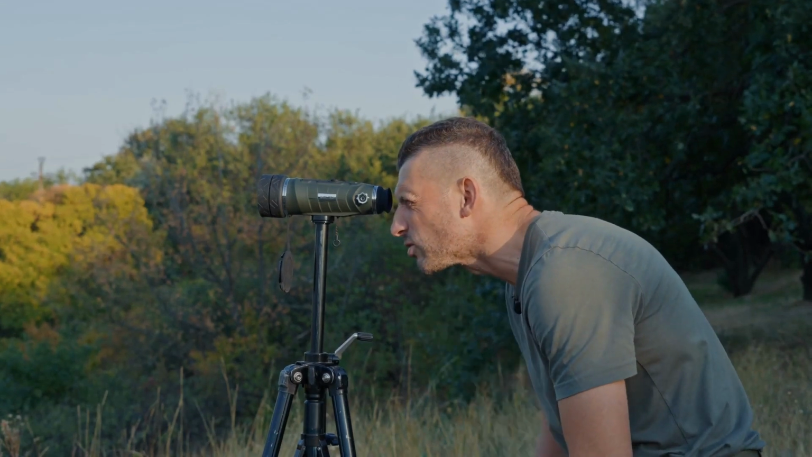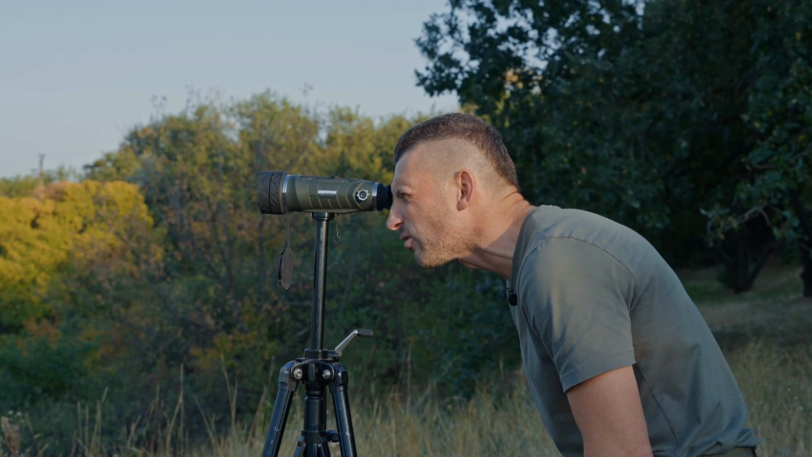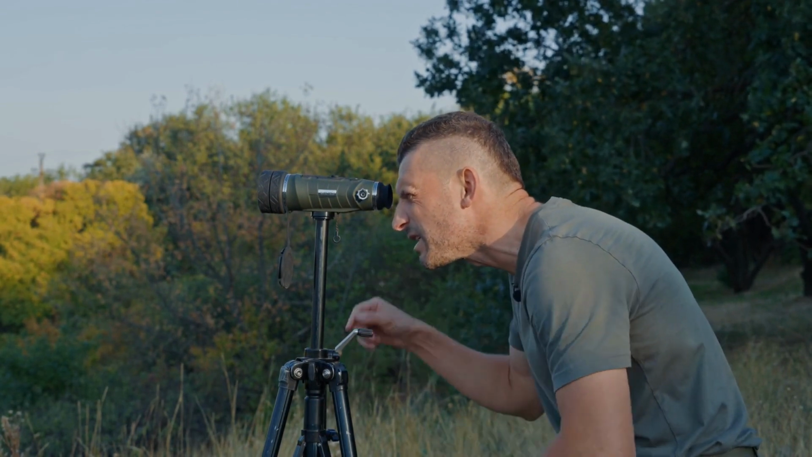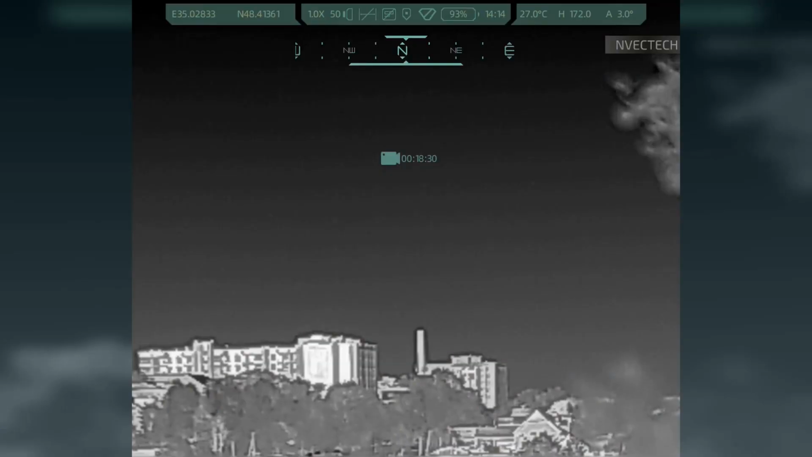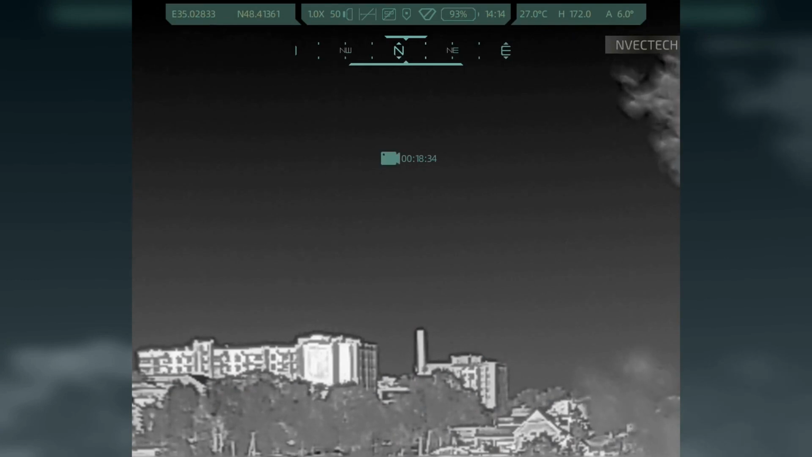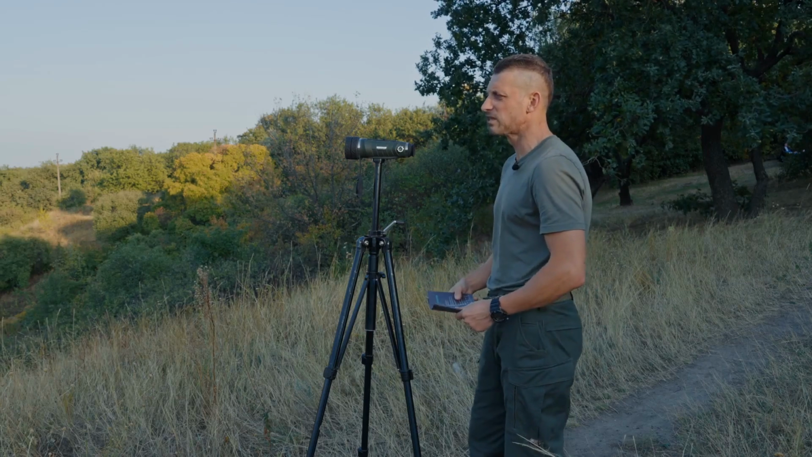Next, note that on the green central bar we have two arrows with the letter N in English between them, as well as various indicators of the cardinal directions. As I slightly rotate it, you can see how it changes. Look, below the central strip, we see nothing other than a compass.